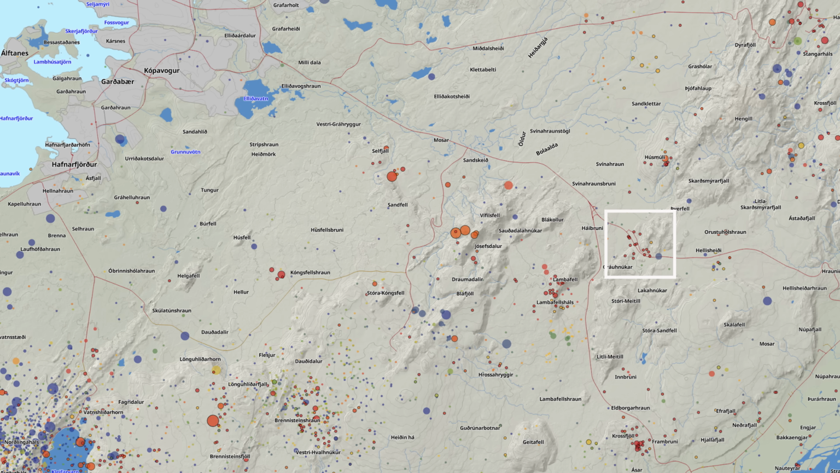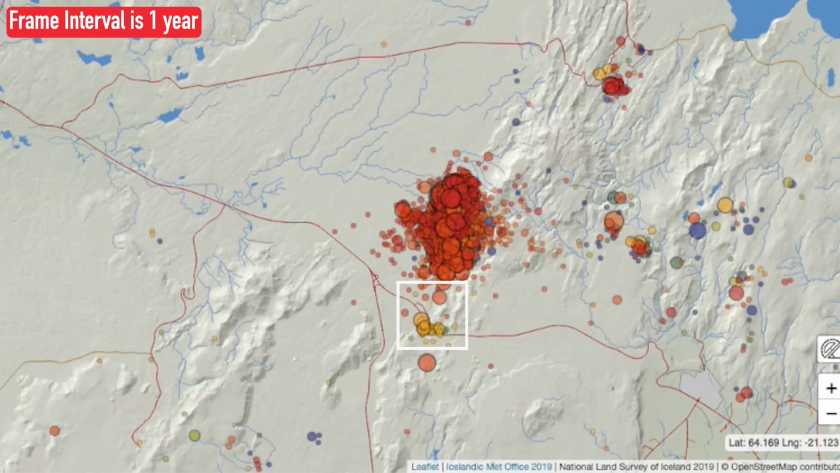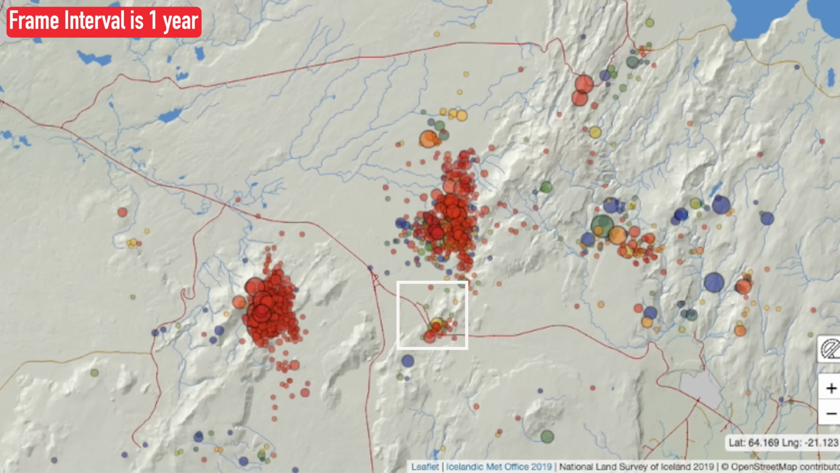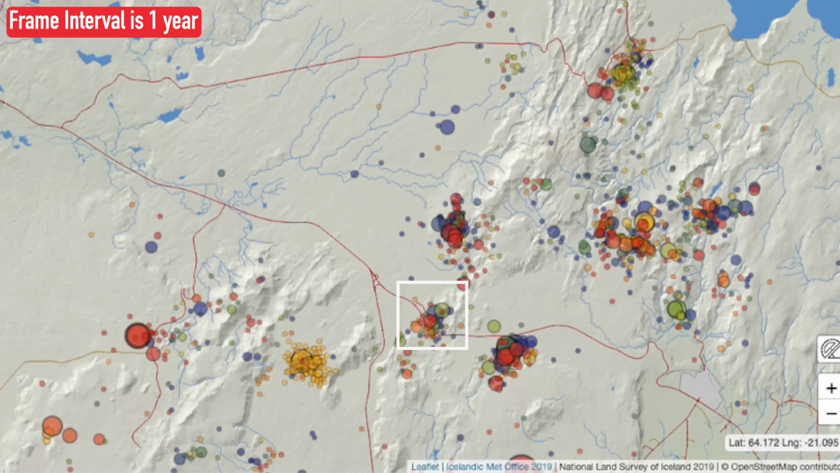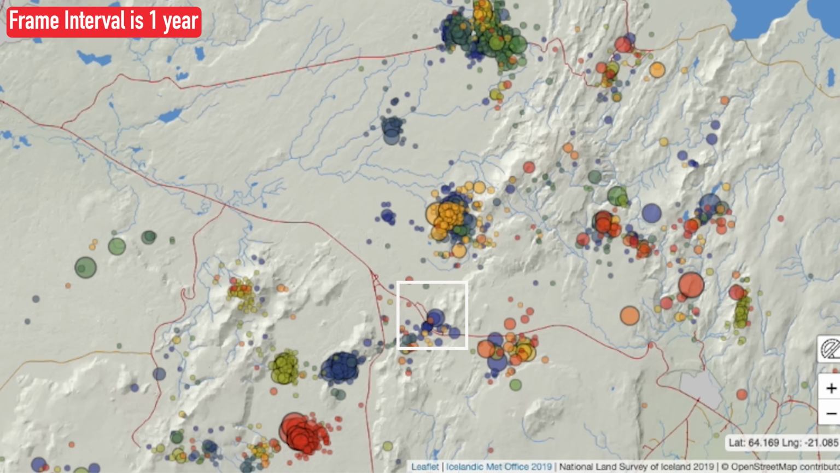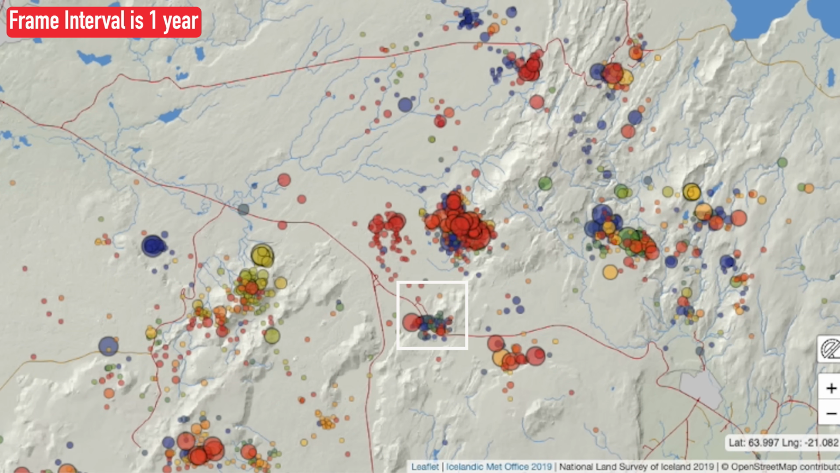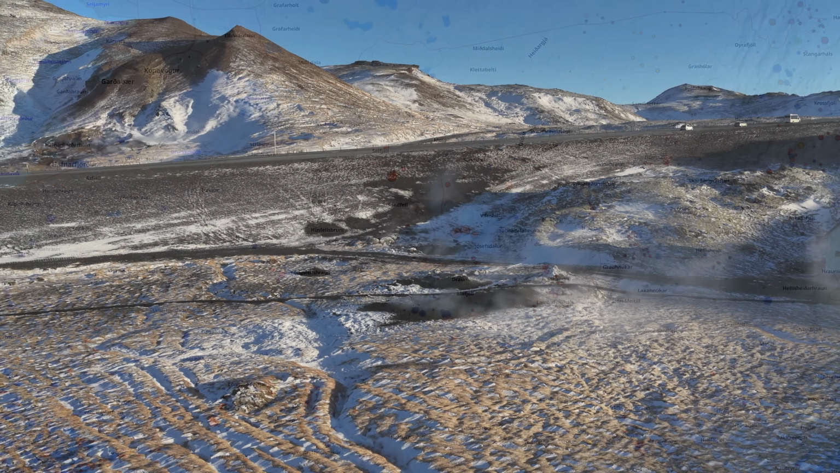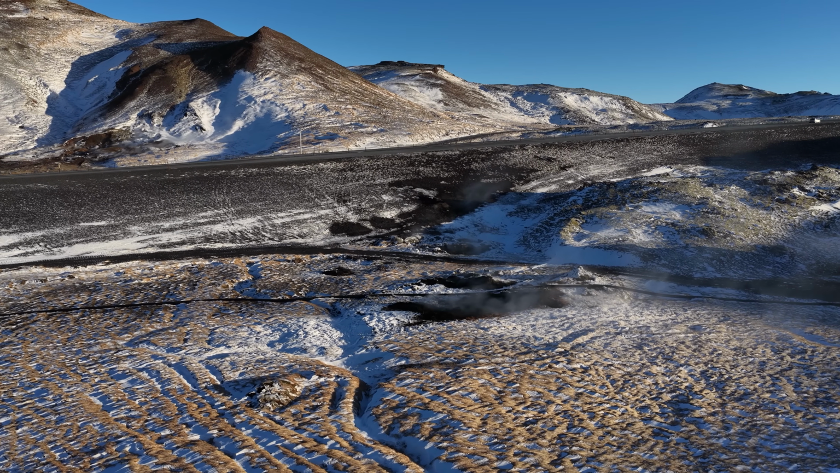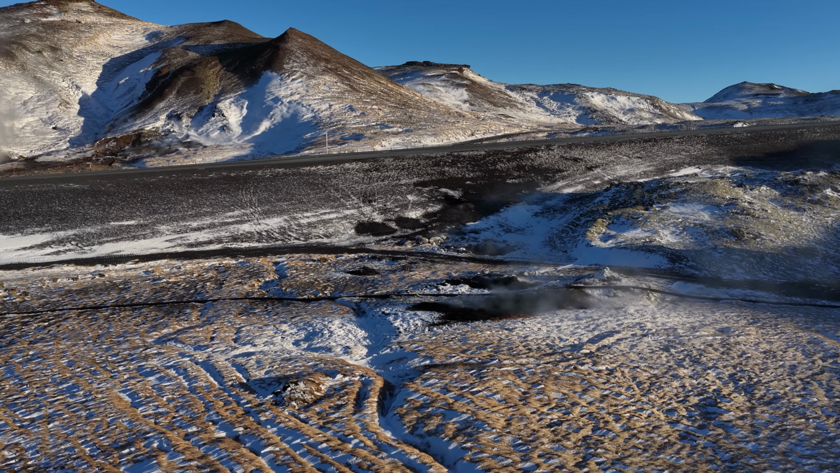And when we look at the time-lapse I made a while back with a marker on the hot road, and we run the time-lapse from 2009 to 2024, and compare it to the last 12 months, the hot road and its surroundings seem to be very calm now. And no place to be looking for action on the peninsula right now. Or to make this simple, the seismic activity around this location where the ground has been warming up is way less than it has been the last years.